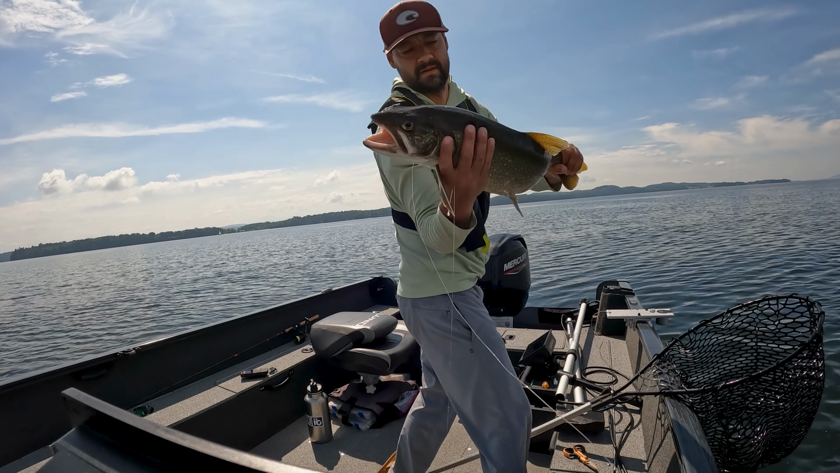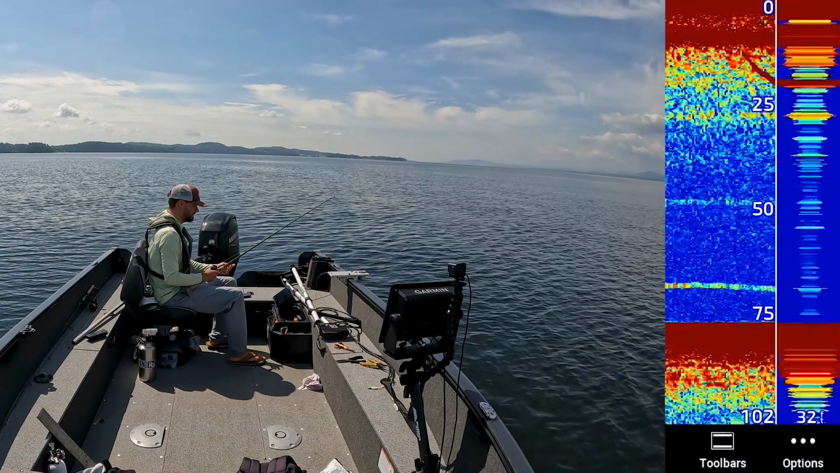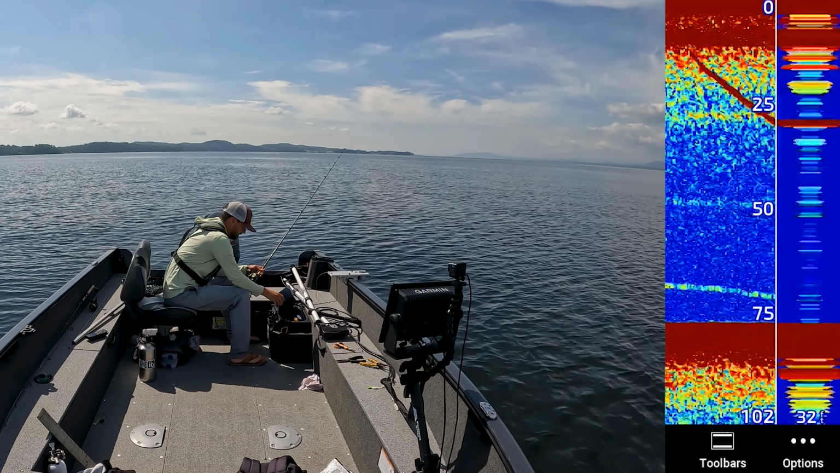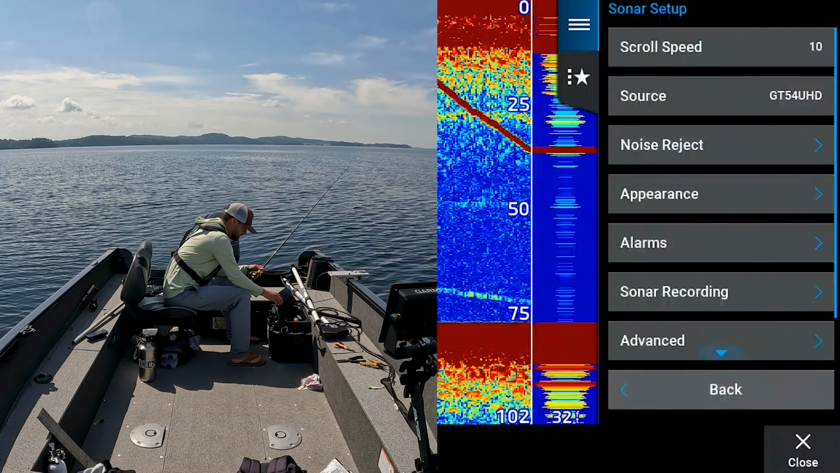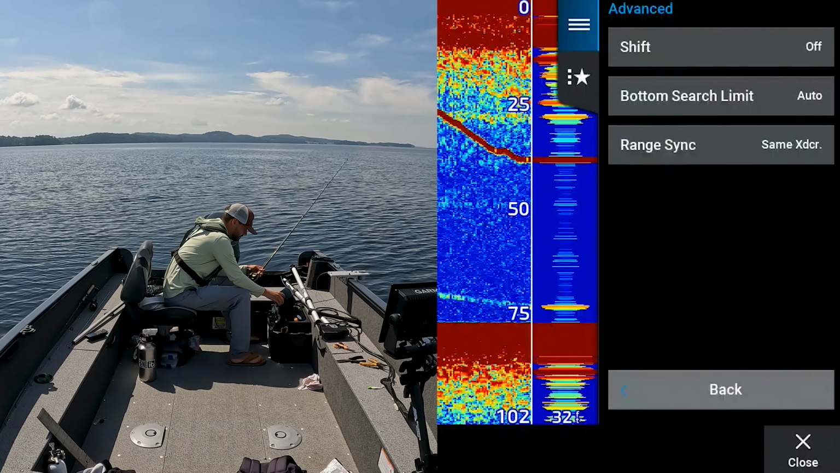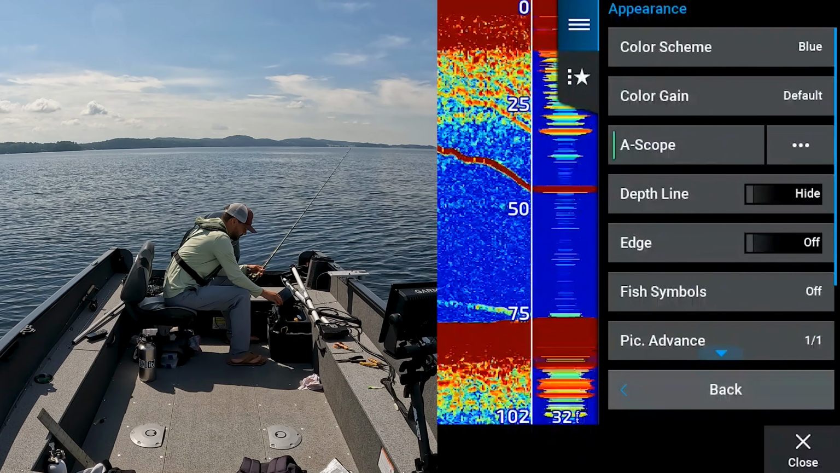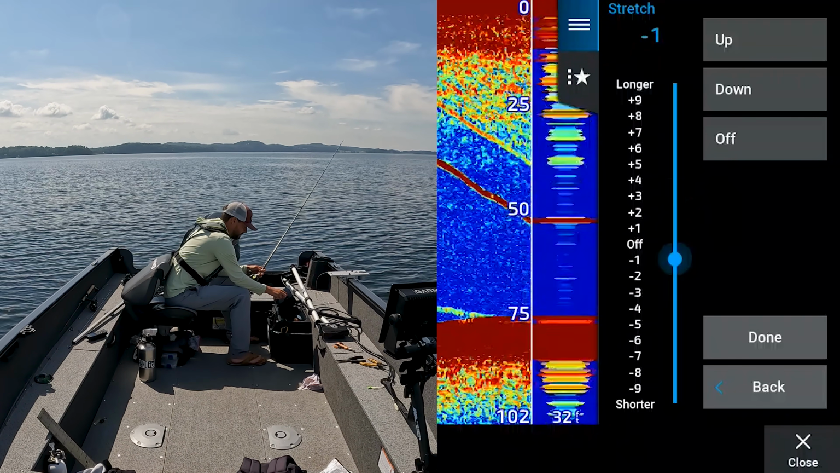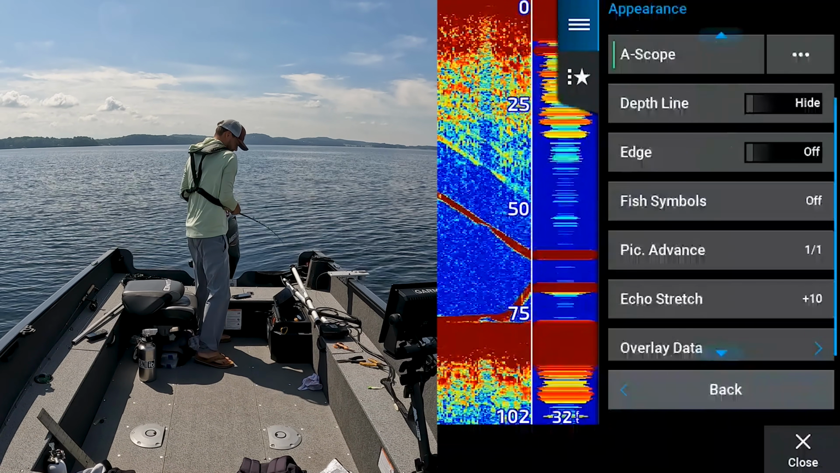Another beauty. Go back in. So that A-scope on the right-hand side is crucial to success. And then let me show you that setting. Appearance. And it was Echo Stretch. So see how I can make my beam bigger? Makes it a little easier to see.